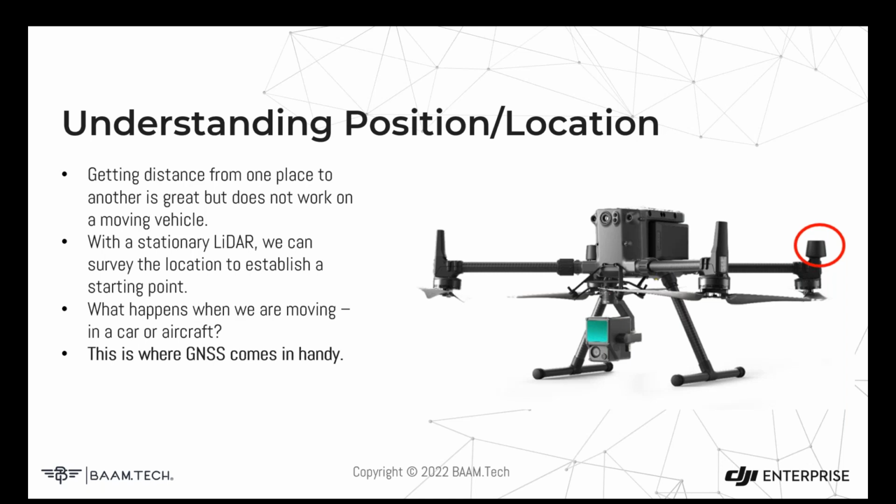And to do that, we use a technology that everyone has in their pocket every day, GNSS. A form of GNSS that everyone's familiar with is GPS, which is the American constellation of satellites. And it's just a means of sending timing information from satellites to a receiver to get an accurate location of that in space.